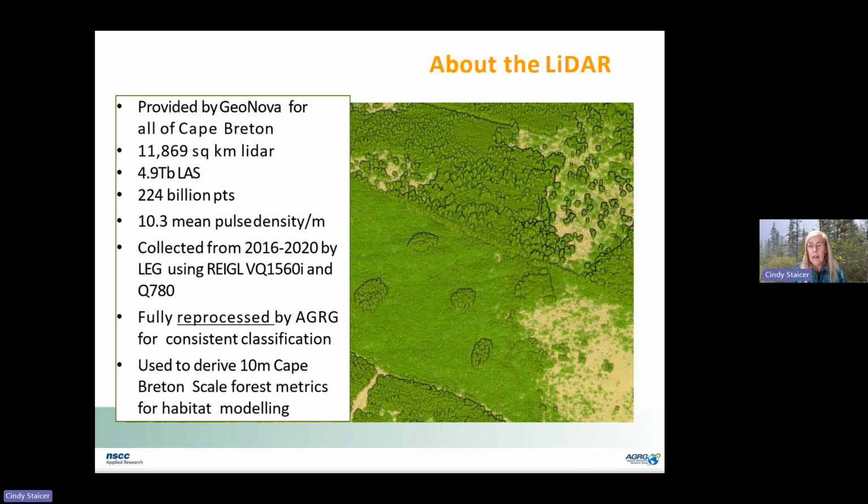You may have downloaded from GeoNova the digital elevation model for Nova Scotia or the canopy height model for Nova Scotia. Those have been created based on the point clouds, but those are the only two ready-made things you can download. So this project was focusing on developing a number of new metrics that might be telling us something very important about the habitat for different species.